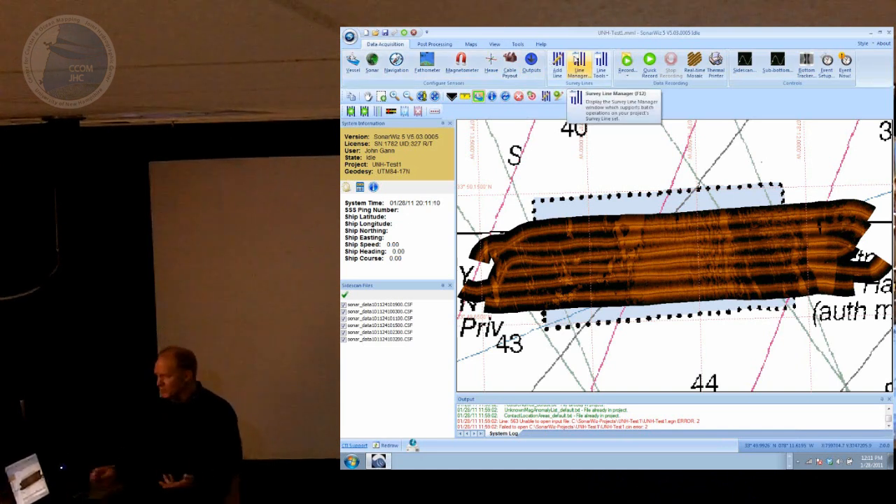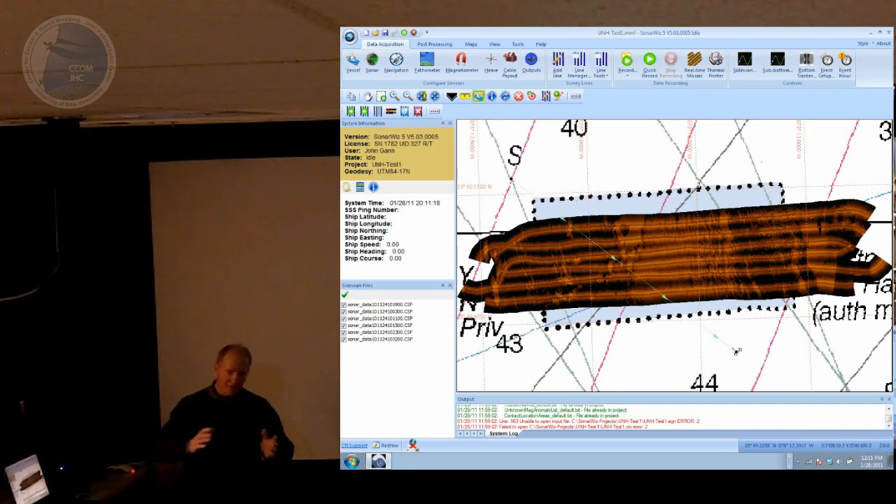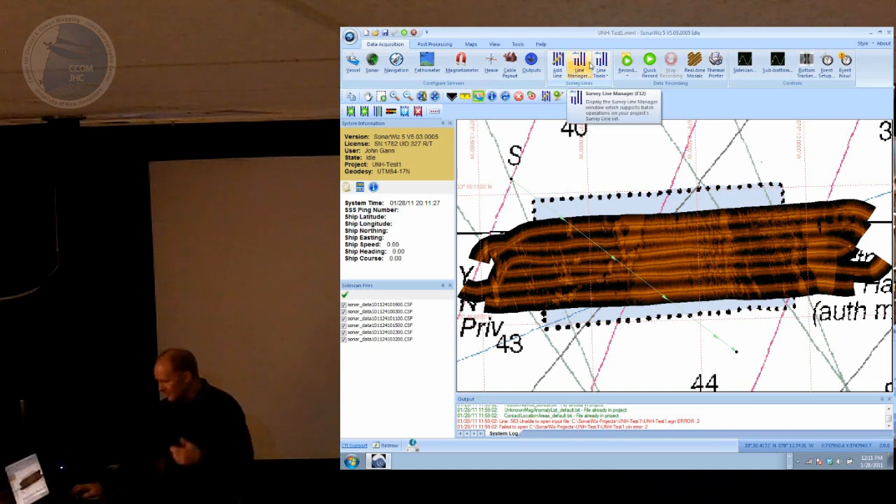And then other things that you would do in real time. There's the add survey line. If I want to add a survey line in here, I can just drag a survey line. You can generate a grid. Once I've got one survey line, I can generate parallel lines and orthogonal lines. That's all pretty simple. There's a line manager to do all that kind of stuff, to export them, to clone them, and so on. And then these are the recording buttons.